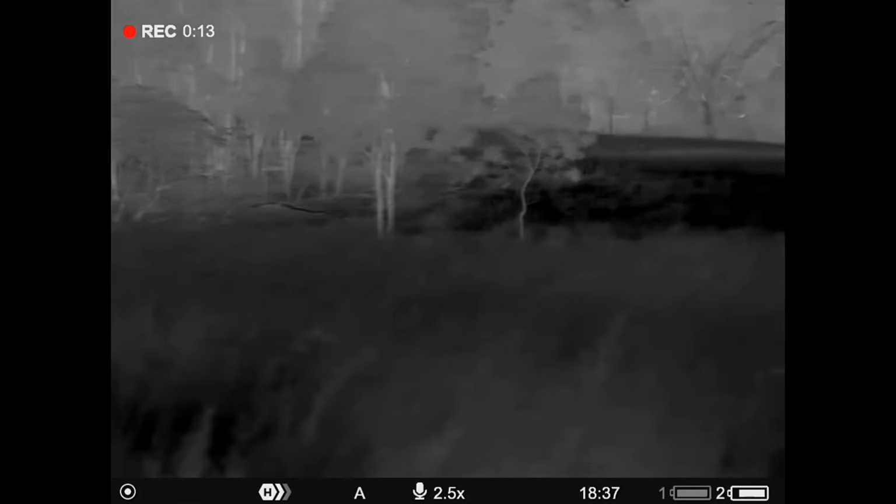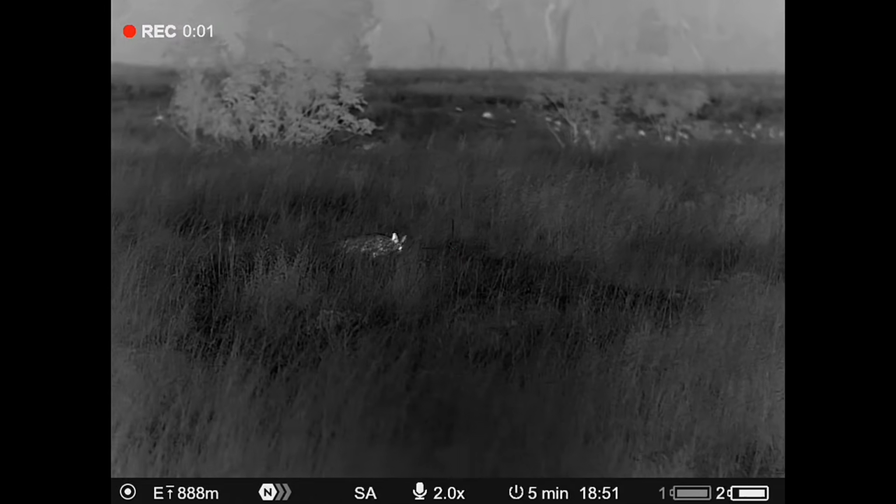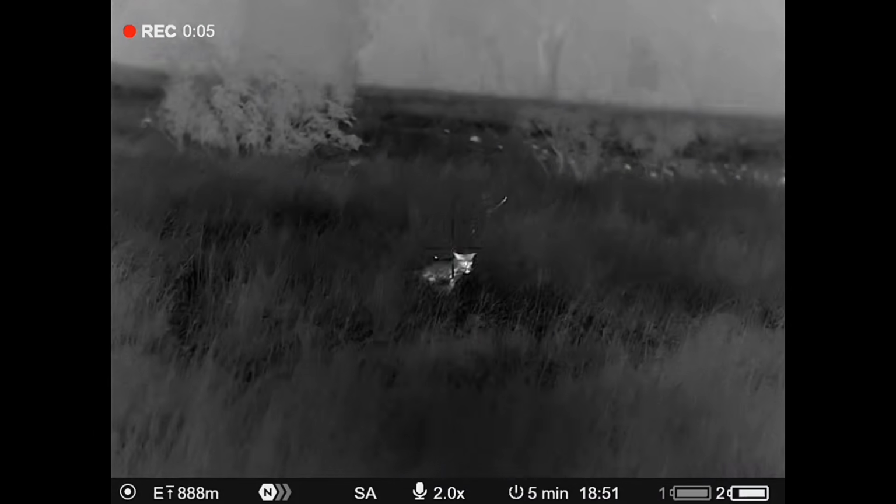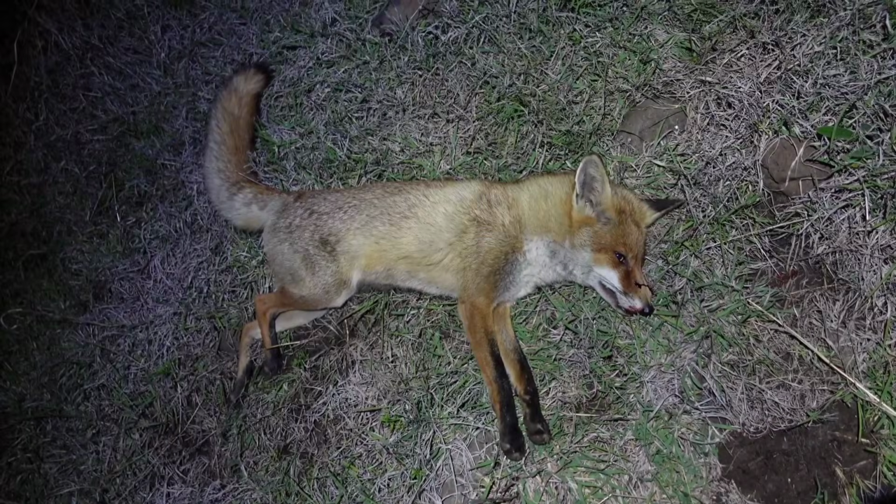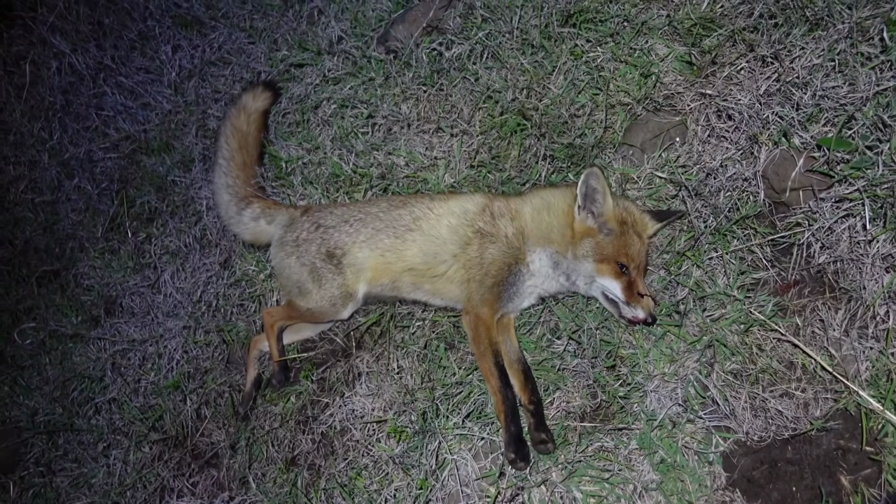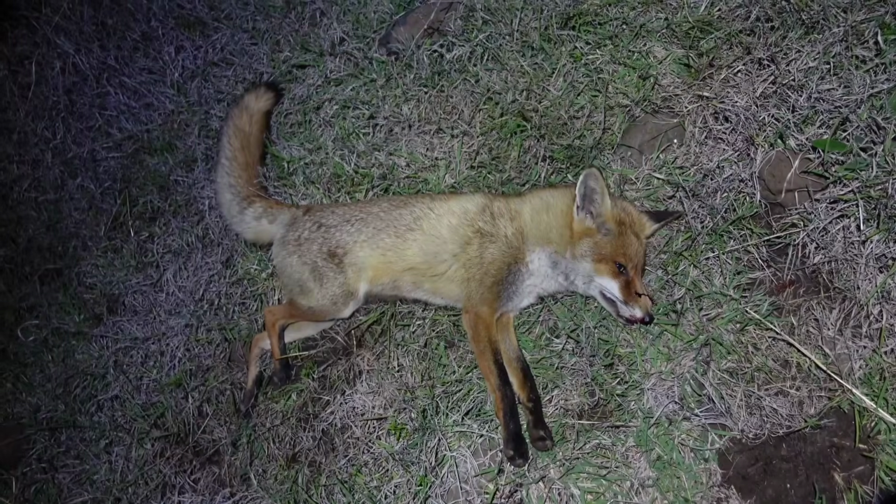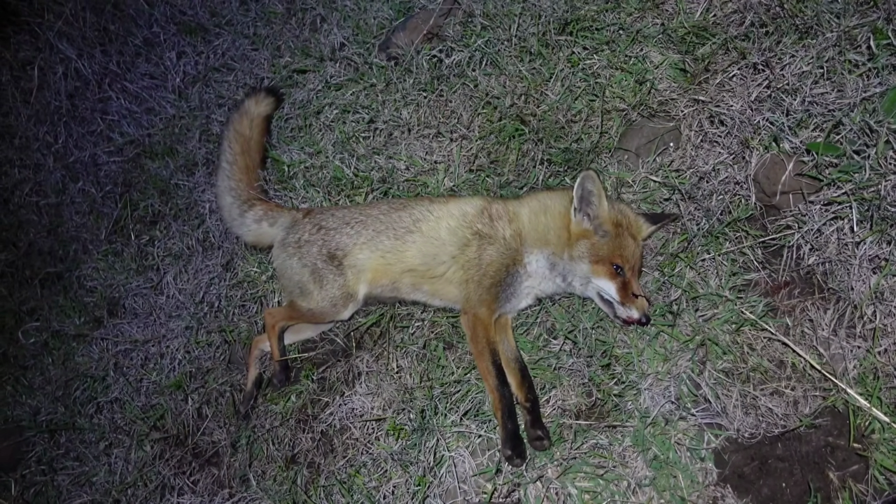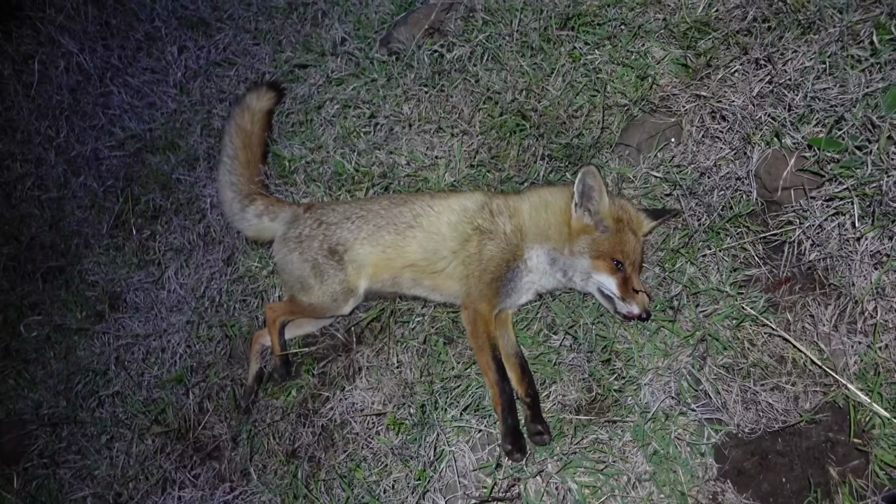Well, this guy's going to cop it. That's right, this fox was chasing a baby kangaroo through the grass. Fortunately, he came my way. Lucky for the little roo, a couple little squeaks on the whistle pulled him up. He sort of circled around underneath where I'm positioned, and I got a good headshot on him.